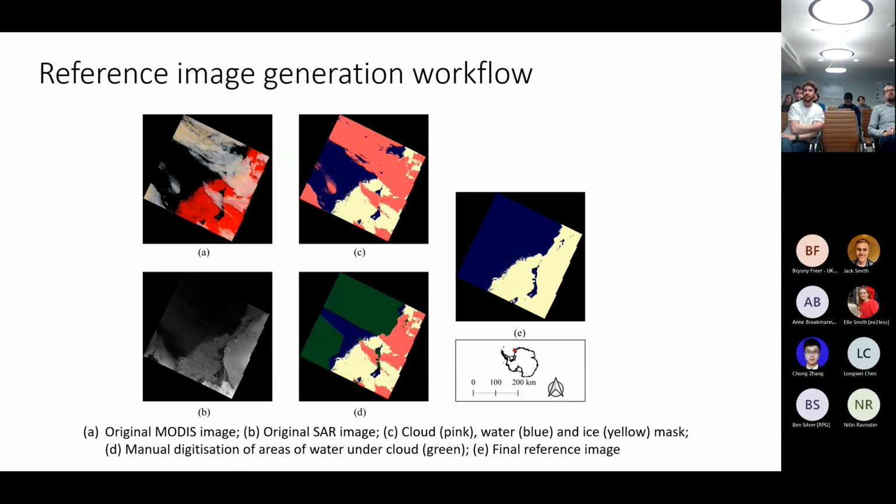But first, I just want to step through the process I went through before I got to train the neural network. As with any of these machine learning tasks, you end up spending the vast majority of your time actually doing data management and generation to then put into the tool. So this is the process I used to actually generate the reference data set.